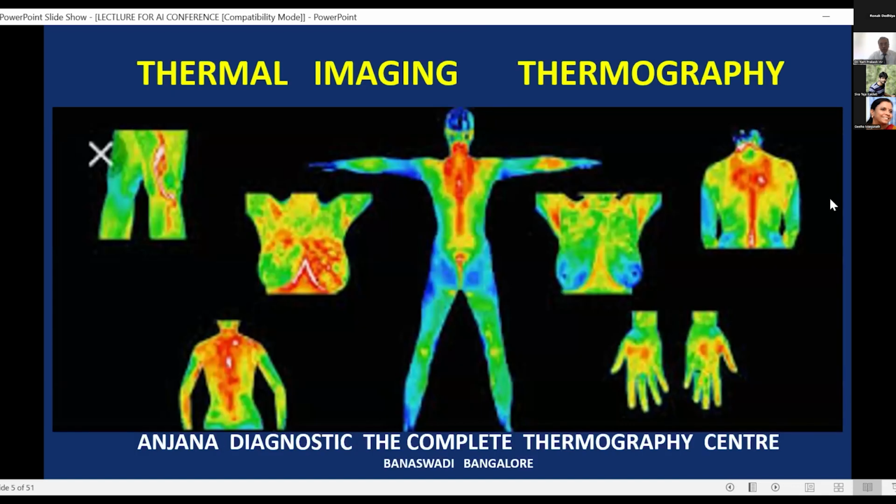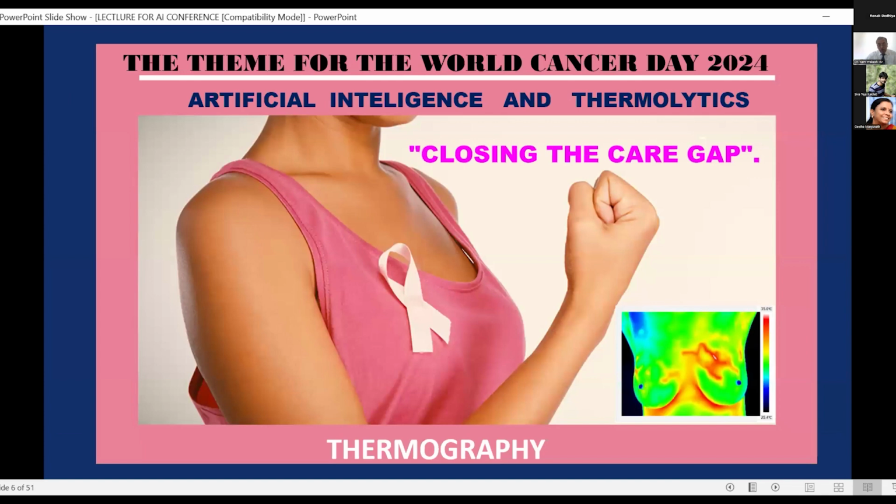Now, various parts of the body can be examined using thermal imaging, but one of the areas where it is very useful is in the evaluation of the breast. Why is the breast evaluation so useful, and how does it play a very important role? The theme for this World Cancer Day was artificial intelligence and thermalytics closing the care gap. Now, if we are able to identify the disease much earlier, we're able to give the patient a complete cure.